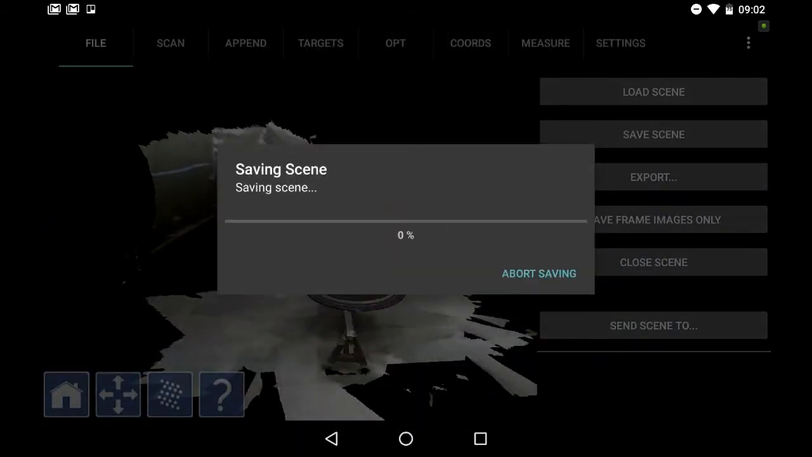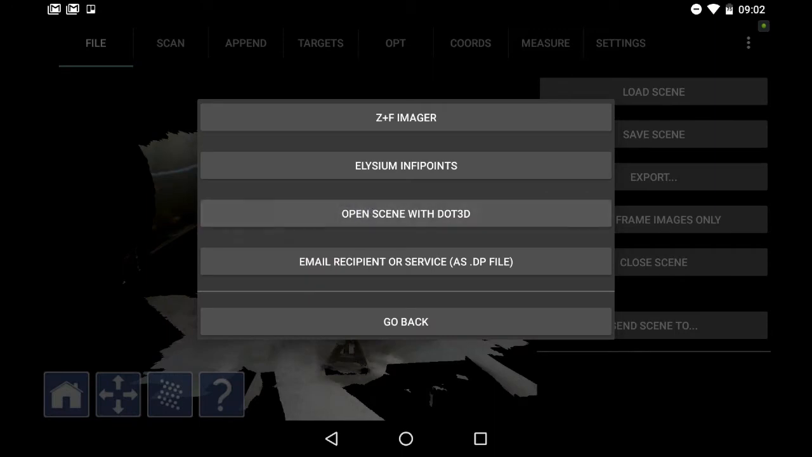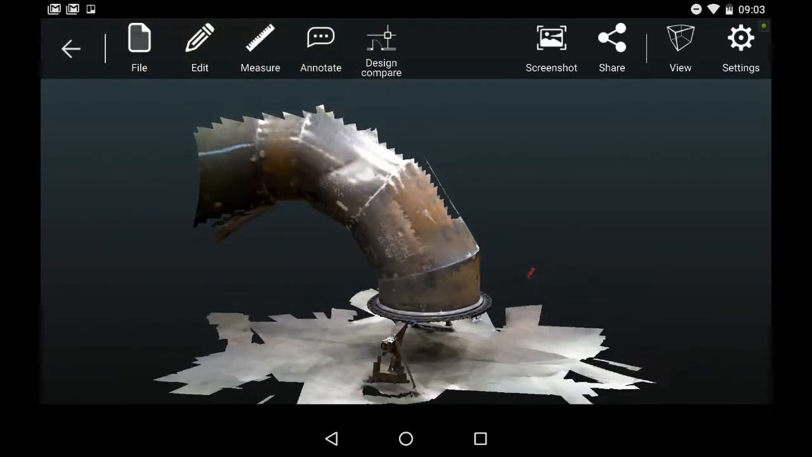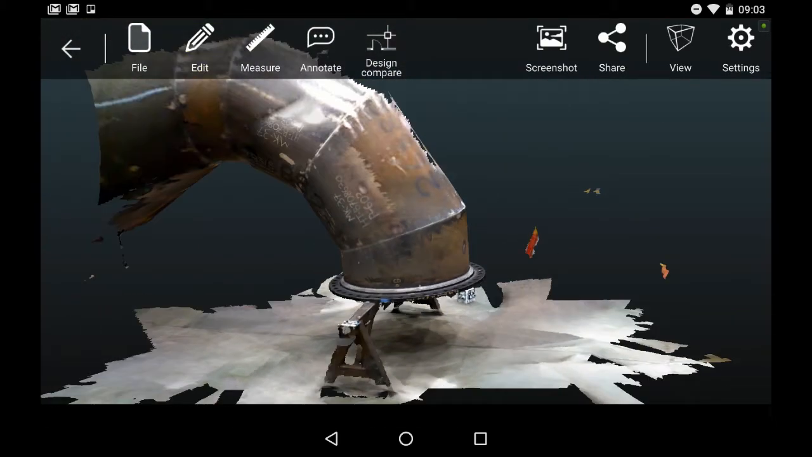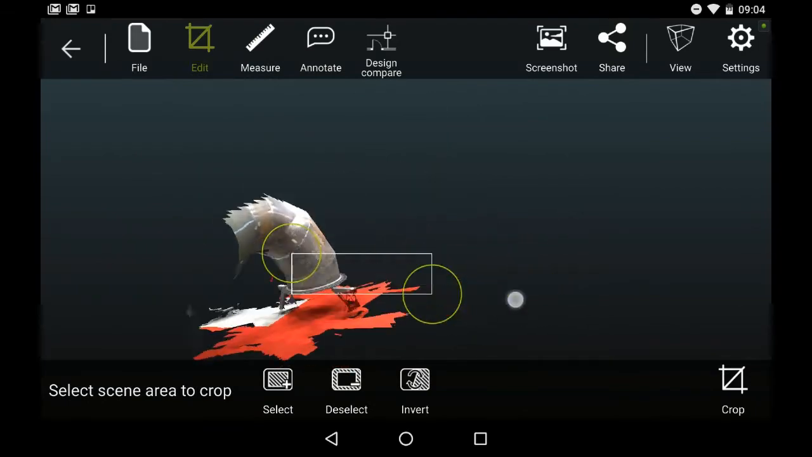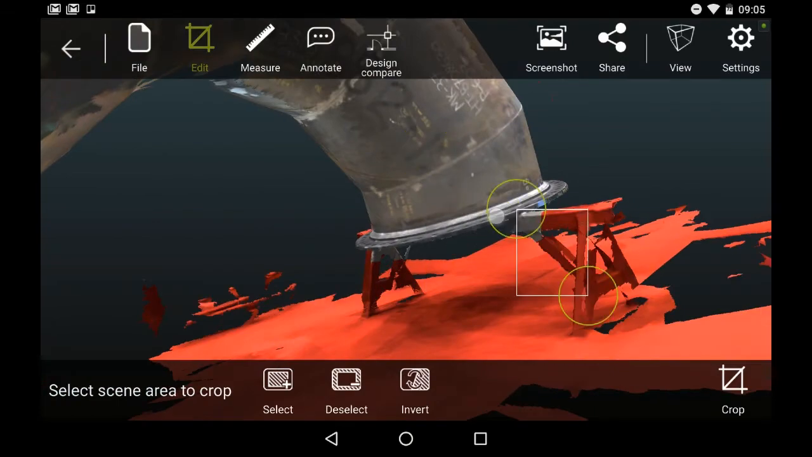Next, we pass the data to our Dot3D DCD app, Design Compare, where we'll first crop out the extra data. So we're loading the scene in Design Compare, and then we'll crop out the spool data, the non-spool data, the surrounding data. Everything in red goes, so we're just doing a 3D select on that.